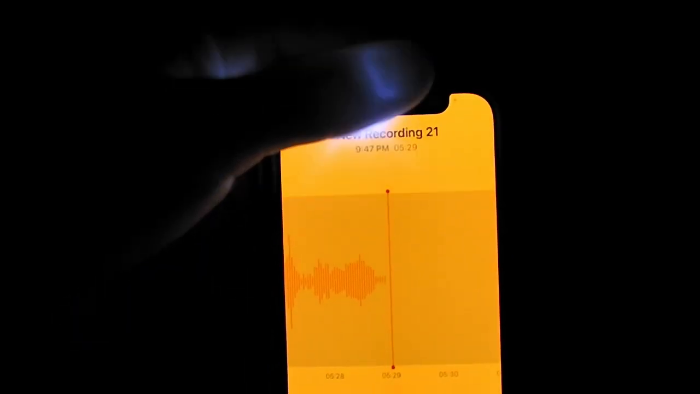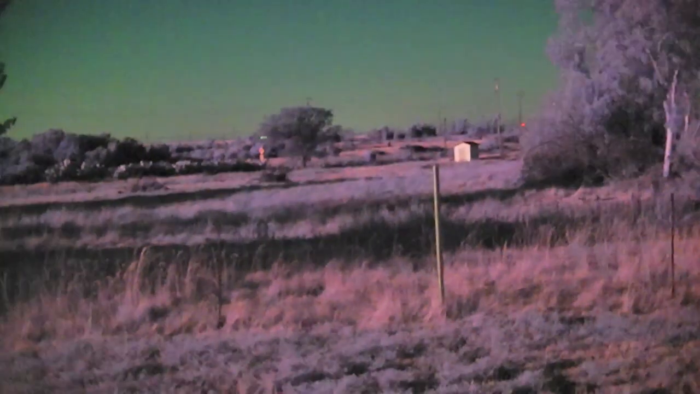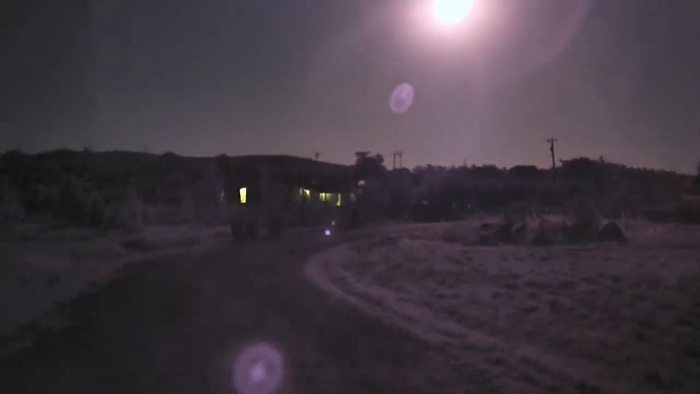See, 9:47 p.m. Yeah, so it's dark out here. So I'll just leave that recording in case the audio is too messed up by the wind. Yeah, I guess this refocused. There we go. But you can see everything out here. It's really nice. I couldn't help that with this full moon that we got. You can see everything. So I was just like, this will be a perfect time to show this off.